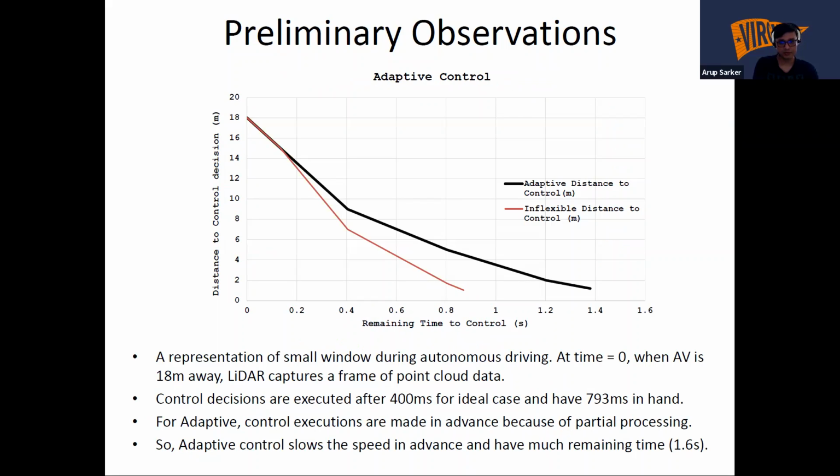So this is also a comparison between the inflexible distance to control, which is the ideal case, and our proposed idea. When the vehicle is 18 meters away, control decisions are executed after 400 milliseconds for the ideal case, because it is processing the whole point cloud data at the same time, so it will only have 793 milliseconds in hand to either change the trajectory or brake the vehicle.